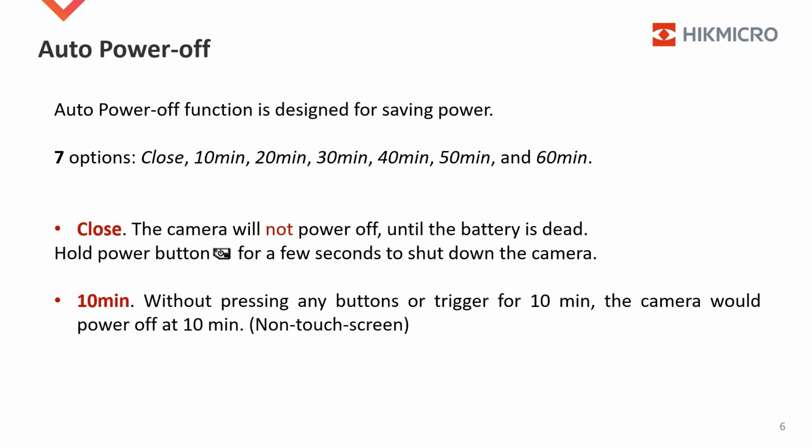When a time is selected, 10 minutes as an example, if you haven't pressed any buttons or pulled the trigger for 10 minutes, the camera would power off at 10 minutes. This is a universal rule for non-touch screen cameras. The B-Series camera is this type of camera.